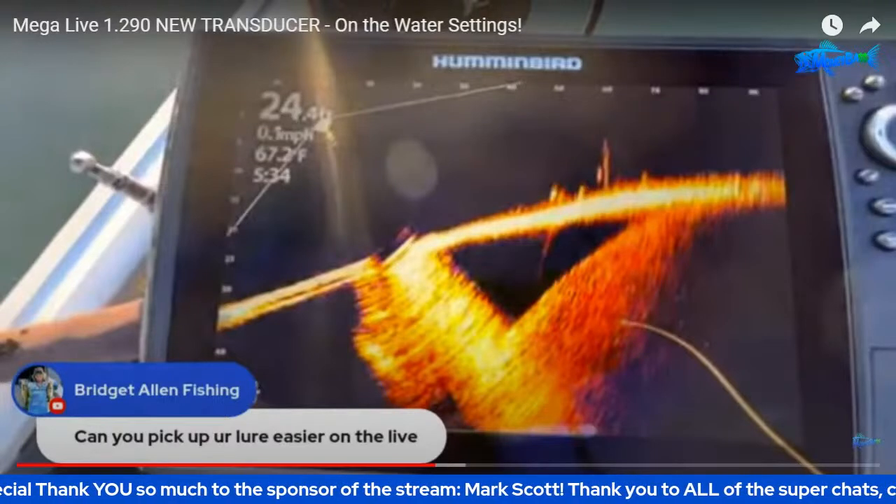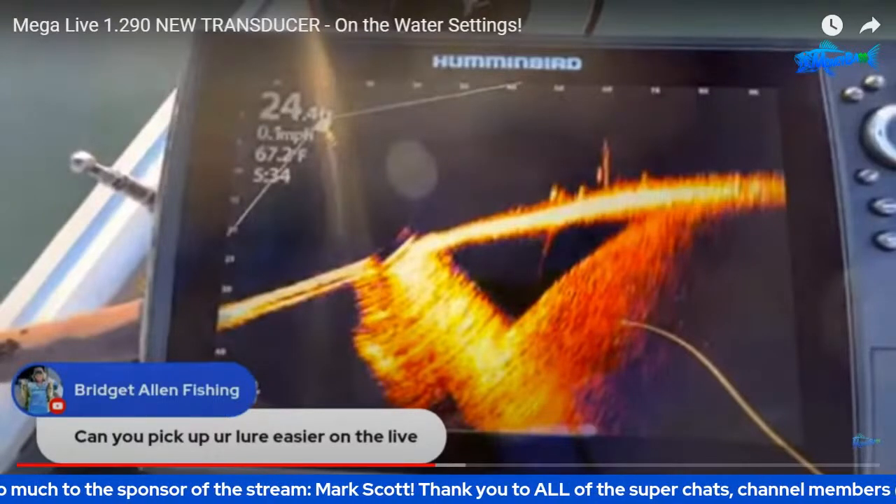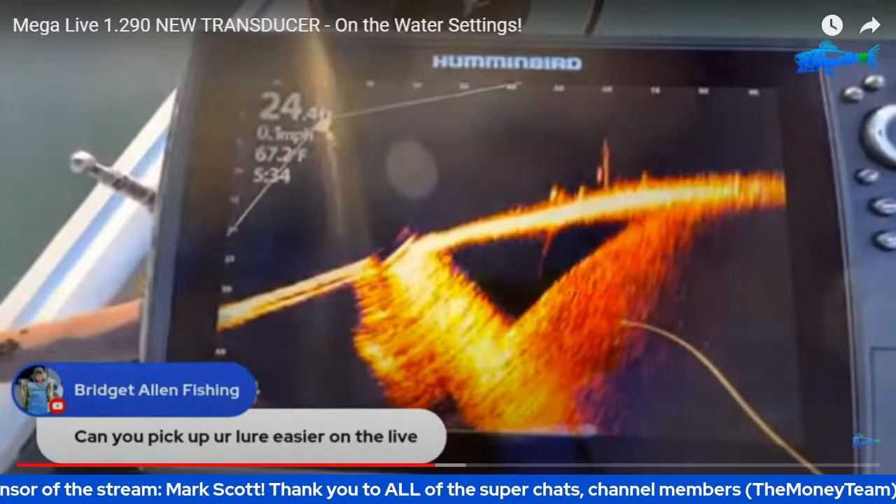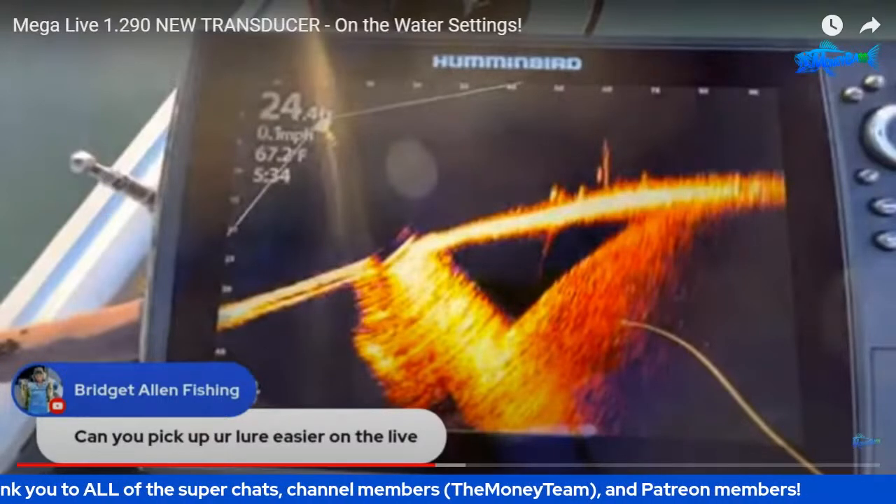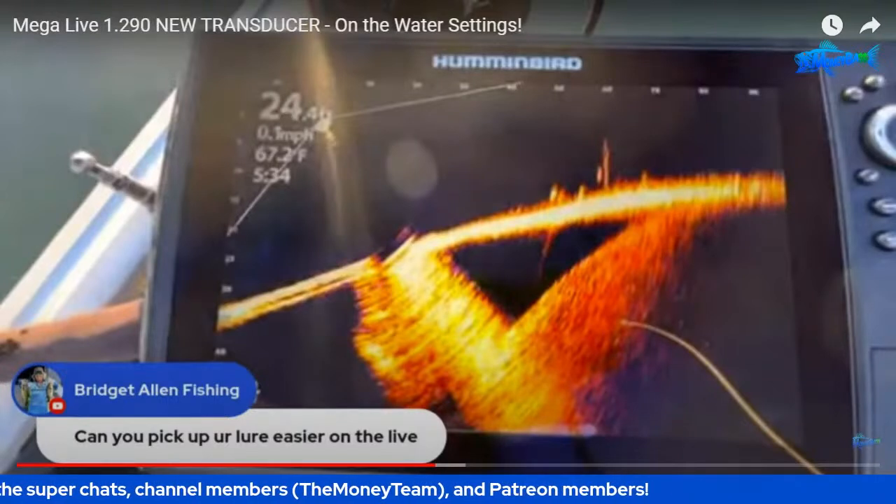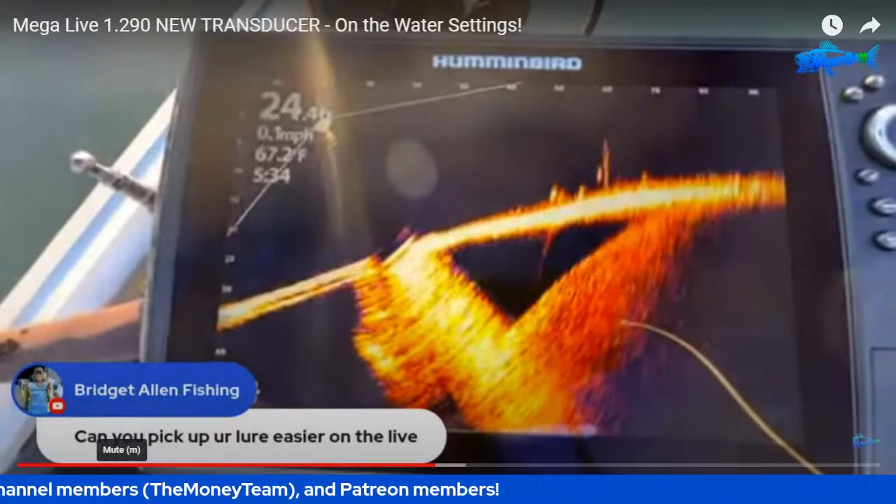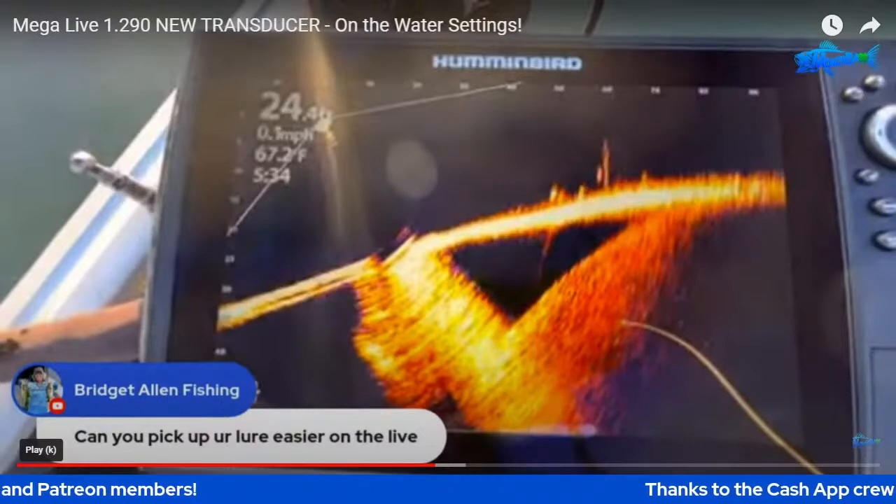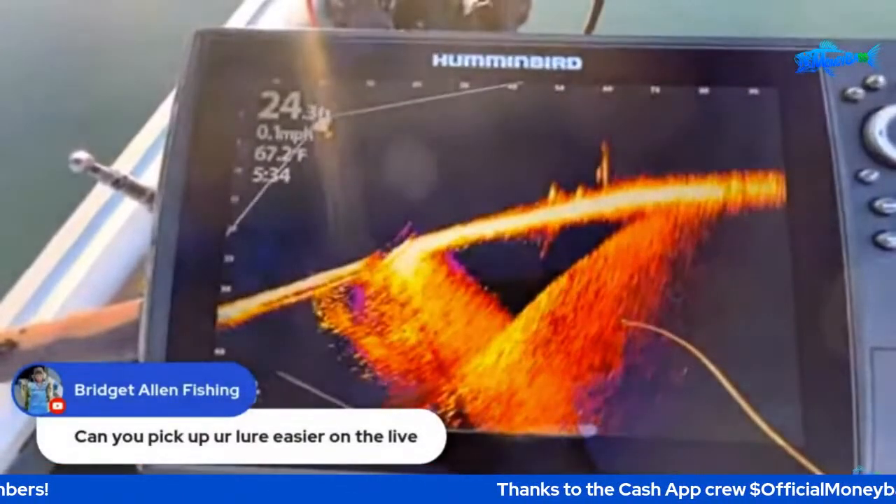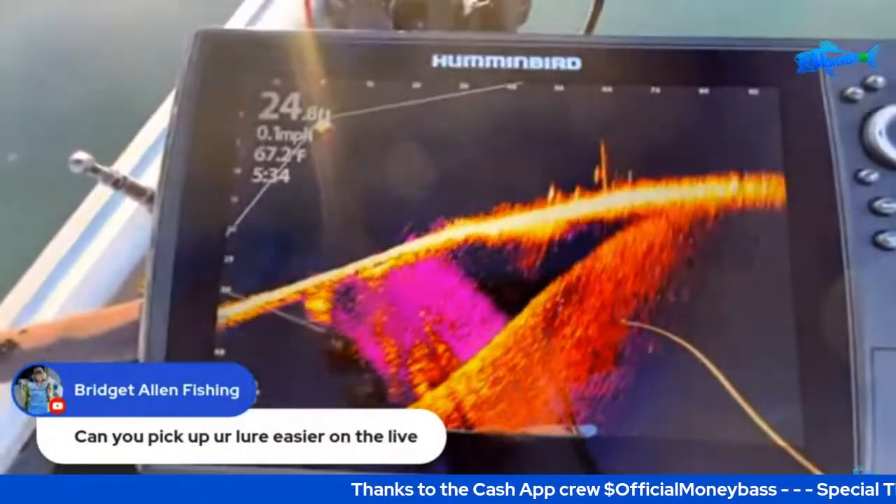All right, so just take a look at what you're seeing right here. To me, that image clarity looks great. Looks very good, very good. The other thing about it is whenever I would hit the trolling motor, the image would still stay the same. Let me go ahead and play this so you can take a look at it. Get those fish out there sitting at 50 feet. You can see them coming off of that structure.